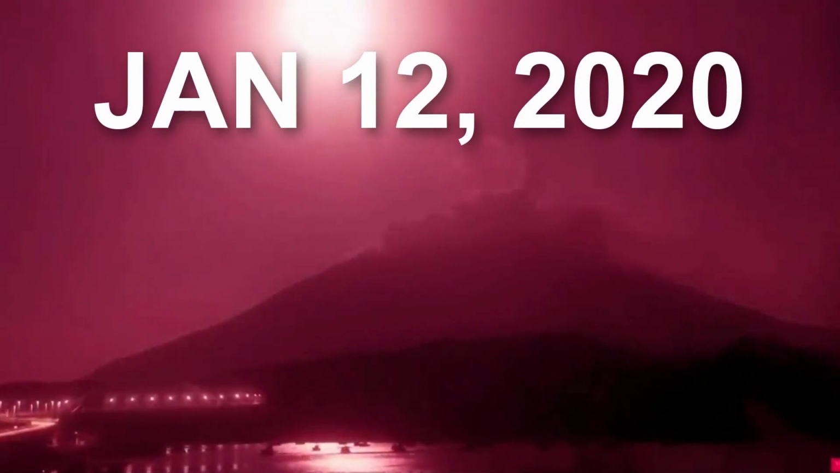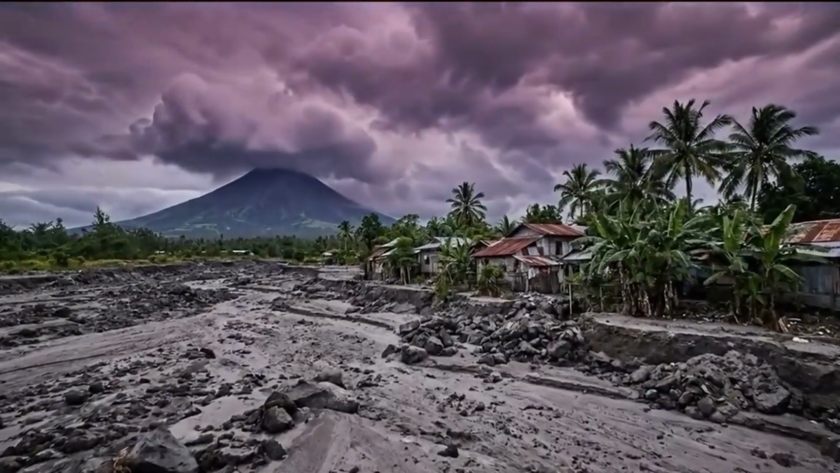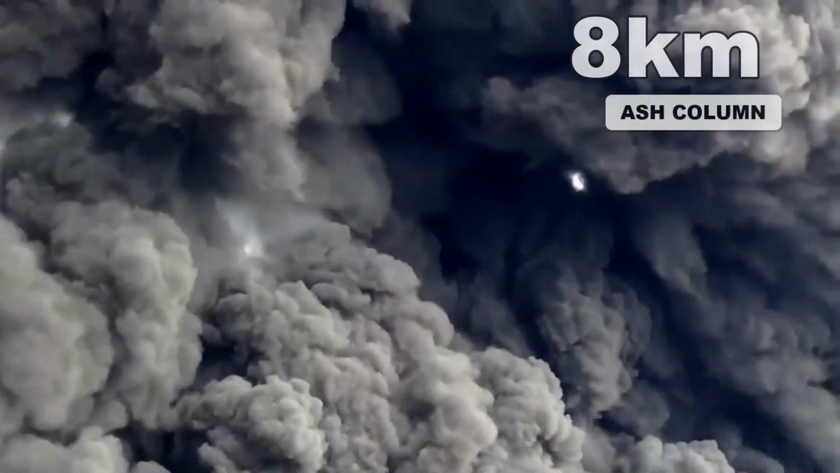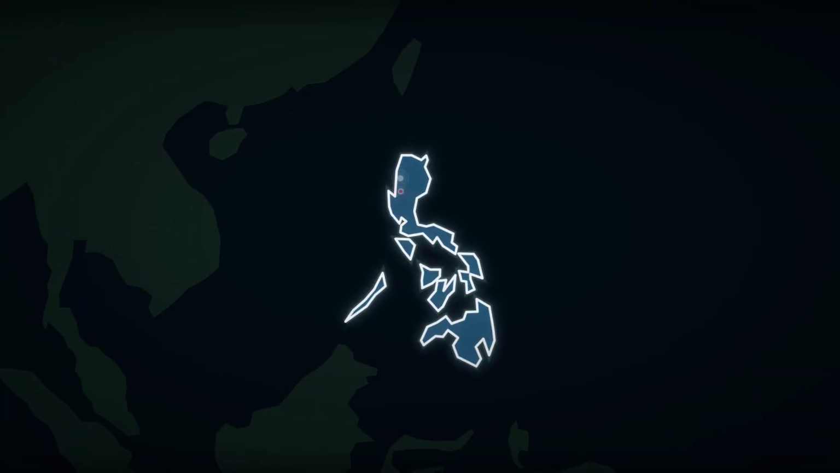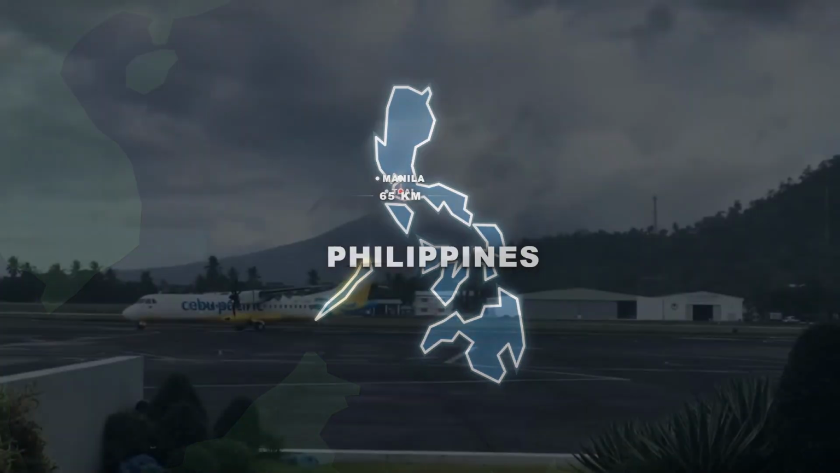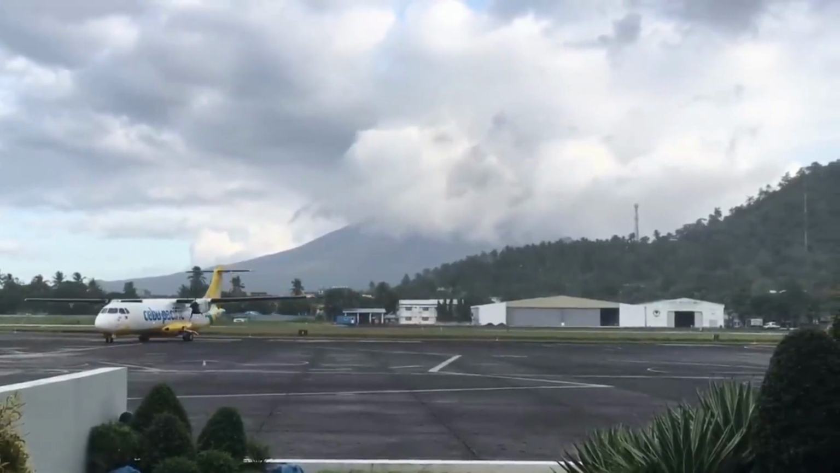After 43 years of relative quiet, on January 12, 2020, Taal exploded in a phreatomagmatic eruption, a violent interaction between fresh magma and water. It fired a column of ash and steam 15 kilometers into the stratosphere. For the first time in a generation, ash fell on the capital, Manila, over 60 kilometers to the north. It shut down the country's main international airport, paralyzed commerce, and coated everything in a thick gray film.